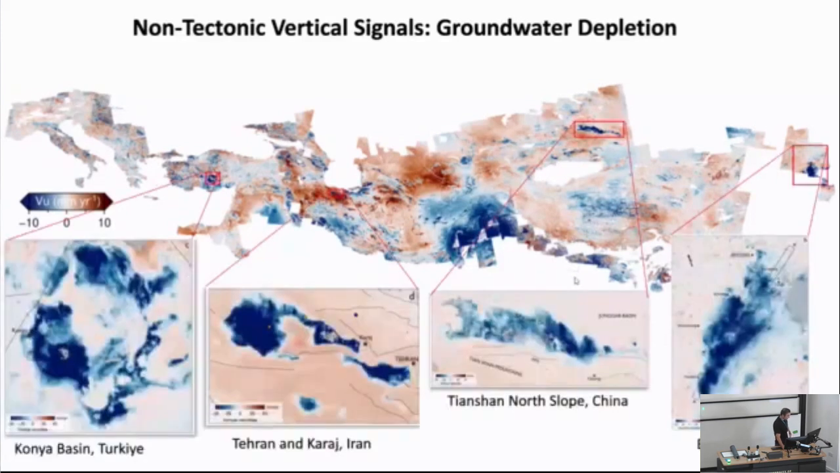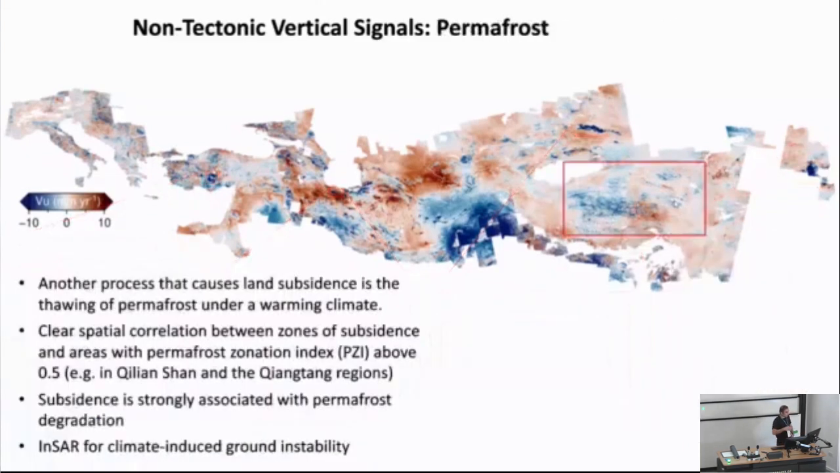For example, if you look at these blue patches in different regions of the study, we can see, for example, in Turkey, in Konya Basin, as a result of the water extraction, a lot of 30, 40 centimeters per year of land subsidence. In Tehran, the same thing. In Tian Shan North and also in Beijing, we can see a huge amount of land subsidence as a result of the water extraction. And another process, as I mentioned, is caused by the thawing of permafrost under the warming